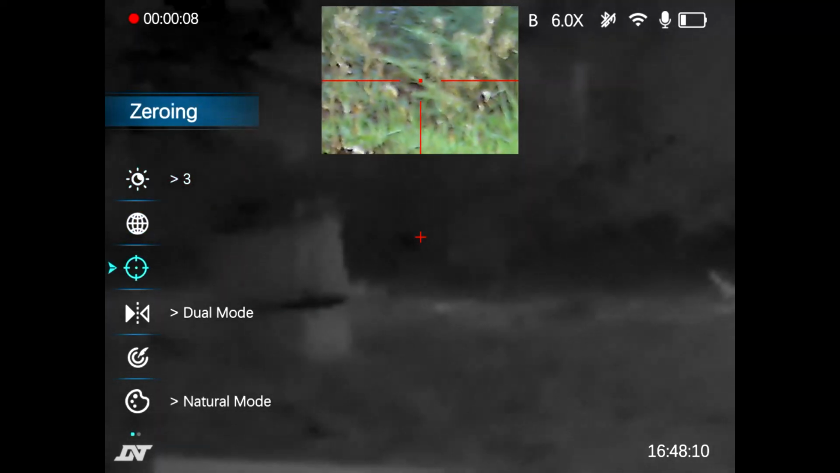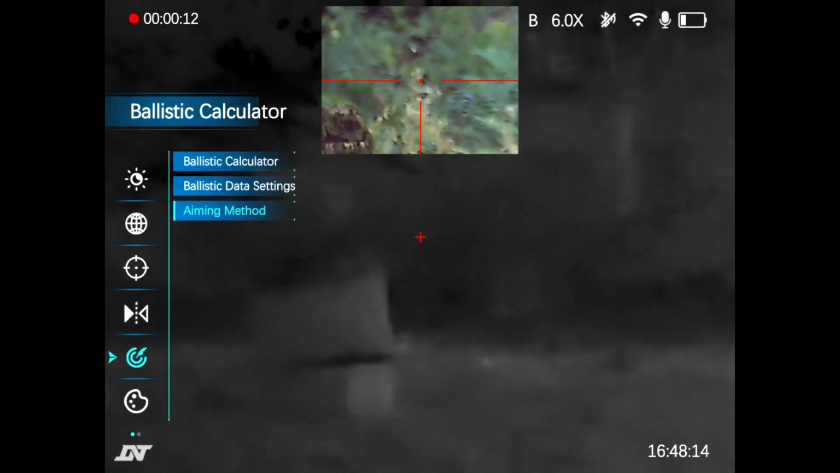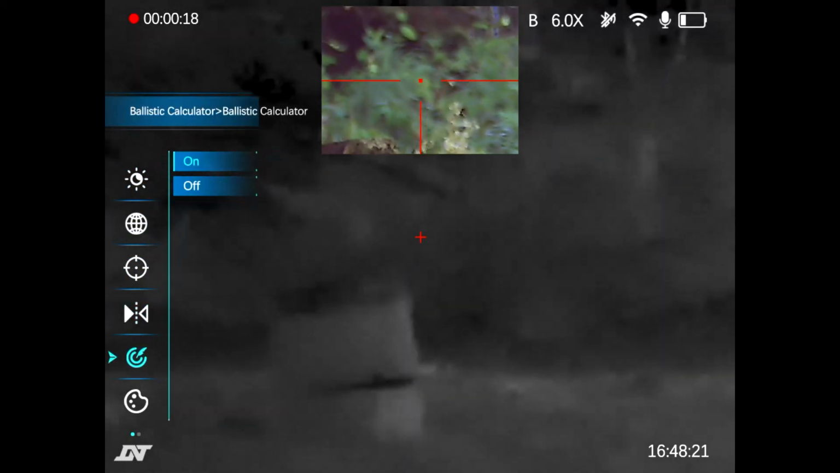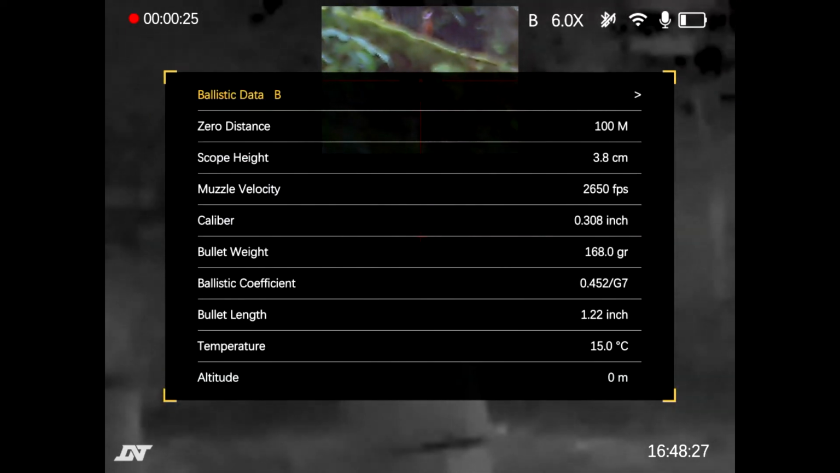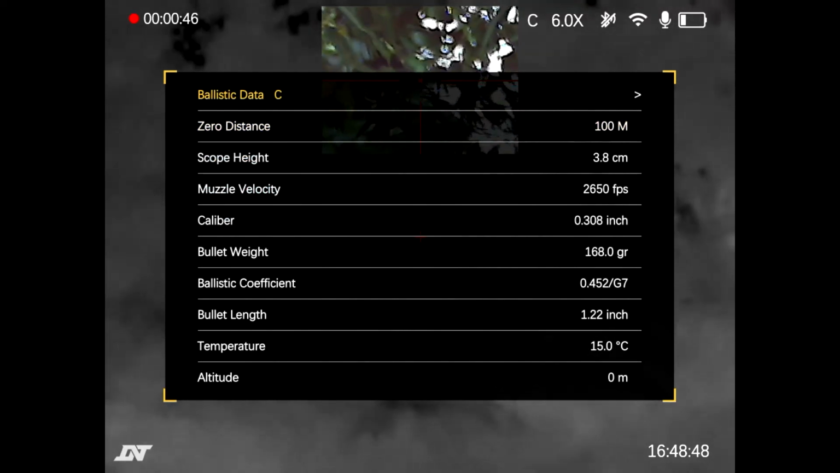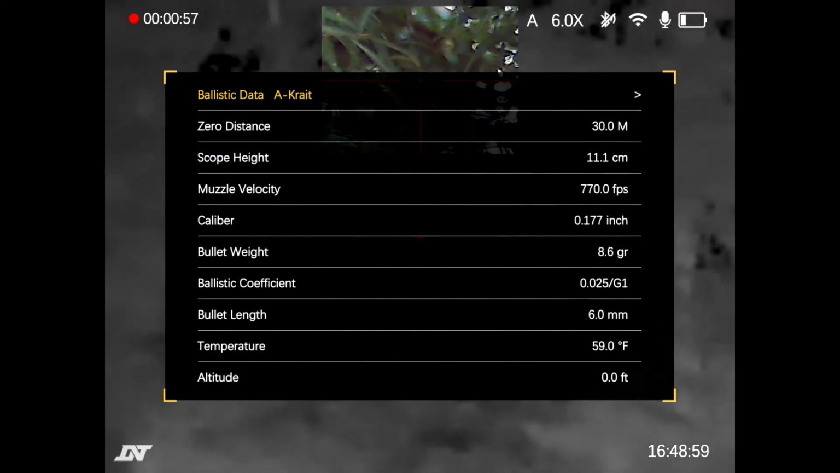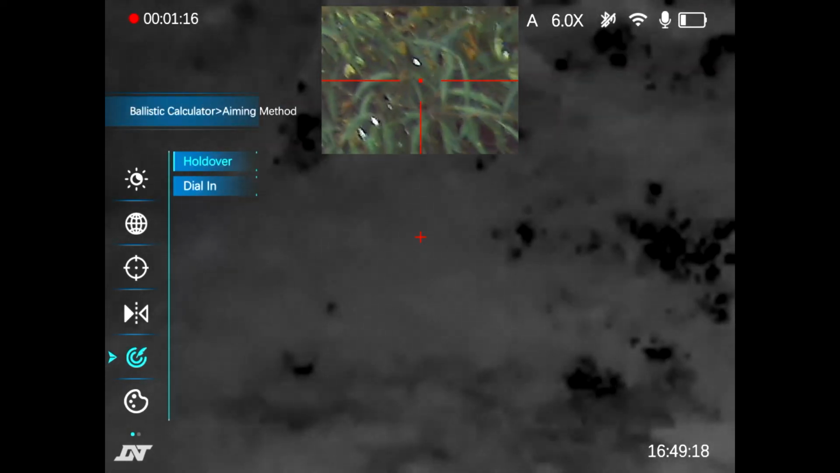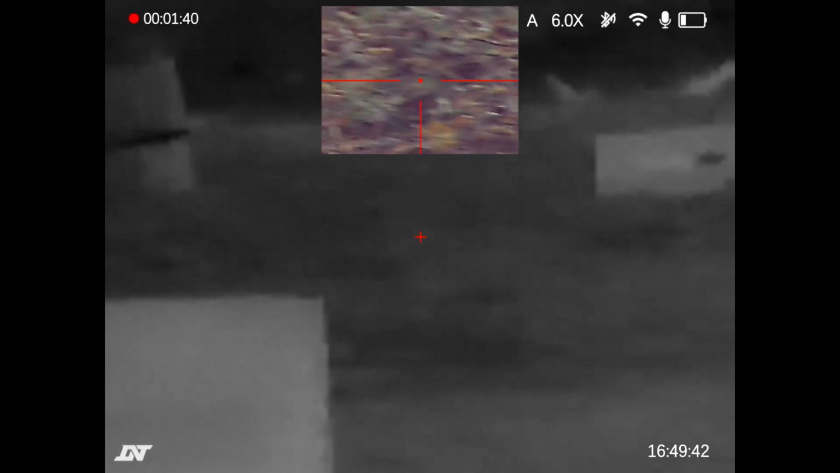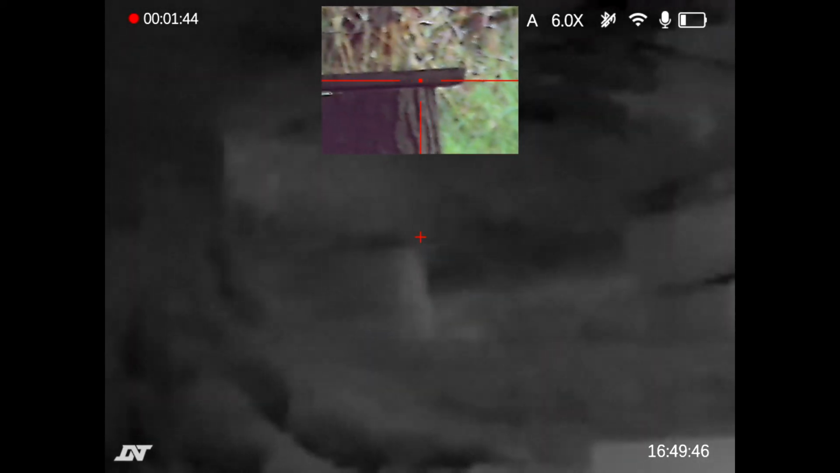Go down, down, down, down. Ballistic calculator, yes. On, data settings, and we want a crate, there we go. Okay. Aiming method, holdover, that's what I want. I'm just going to change the battery just so that none of this gets interrupted.